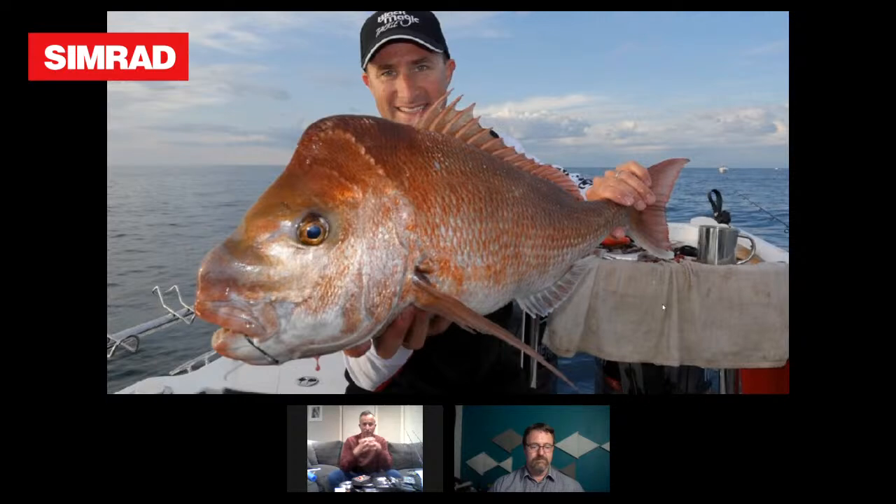And off Gippsland, off Lakes Entrance and places like that, Greg, one of my favourite baits is about an 8-inch long to 10-inch long live slimy mackerel. Yep. And when they eat them, they smash them. They absolutely smash them.